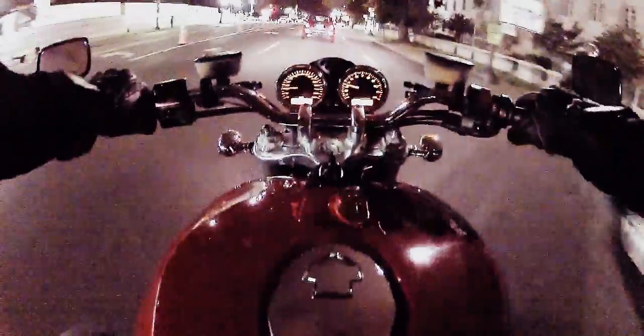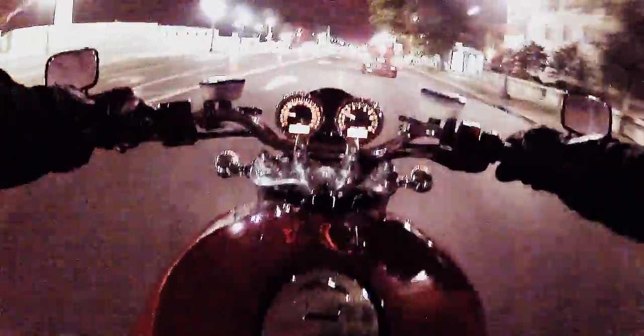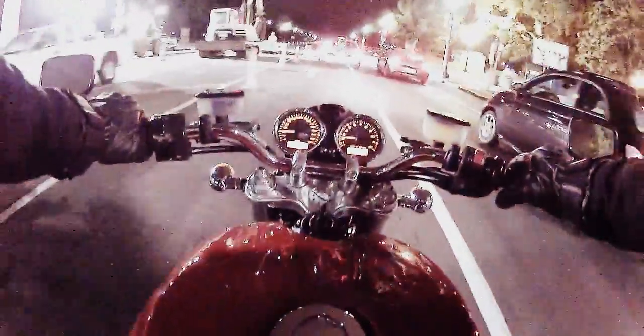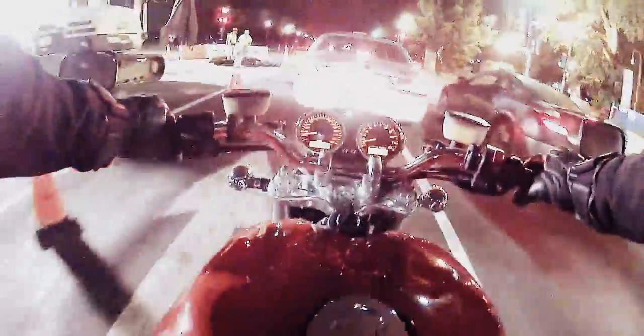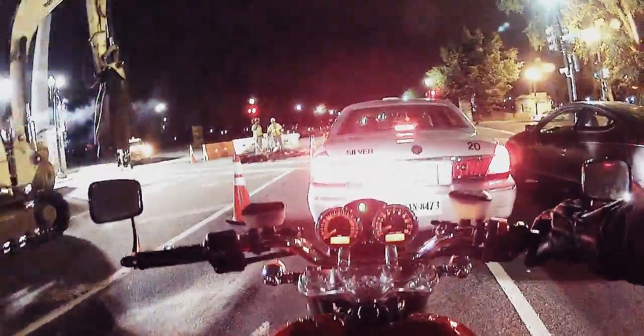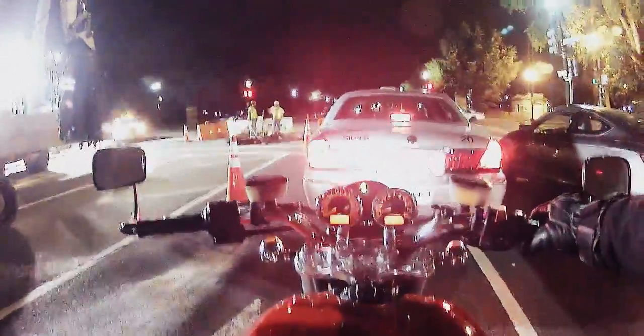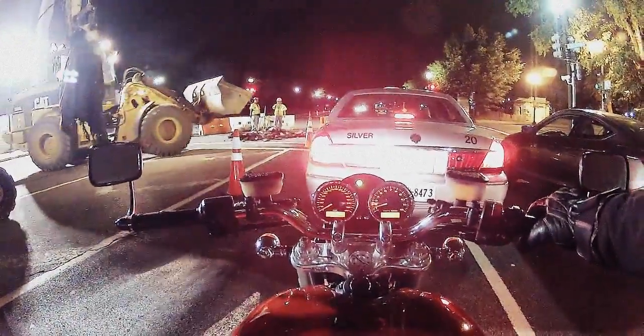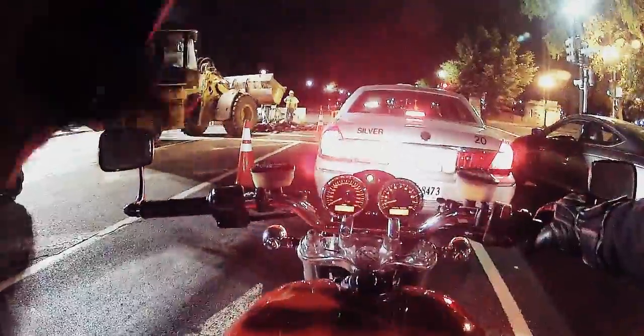Even with the new shocks and the new forks in the front, it still wasn't feeling quite right. Then I did some measurements and tried setting the sag and all that, and it turned out I needed to add a bunch of preload. But I've added that preload and now the bike feels amazing. So that was the suspension work I had done.